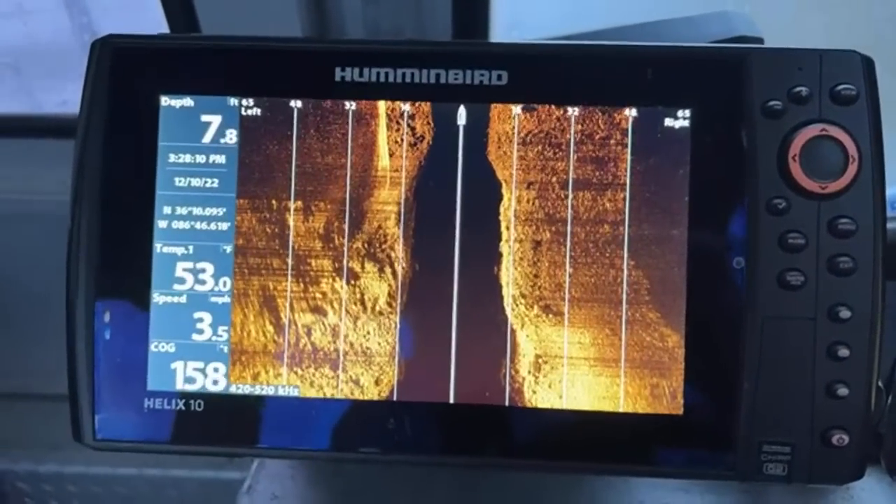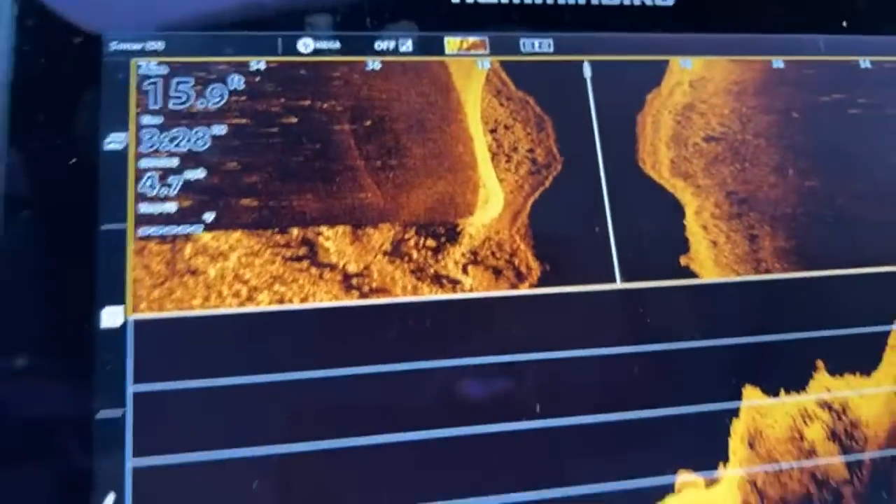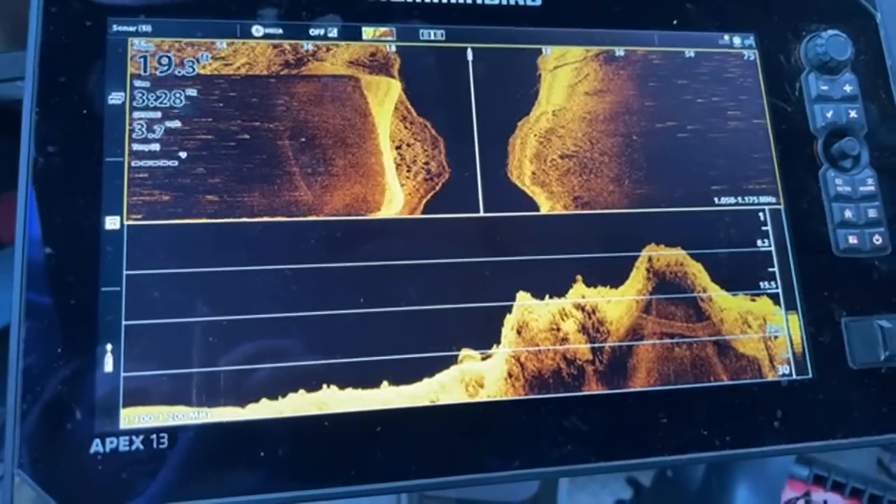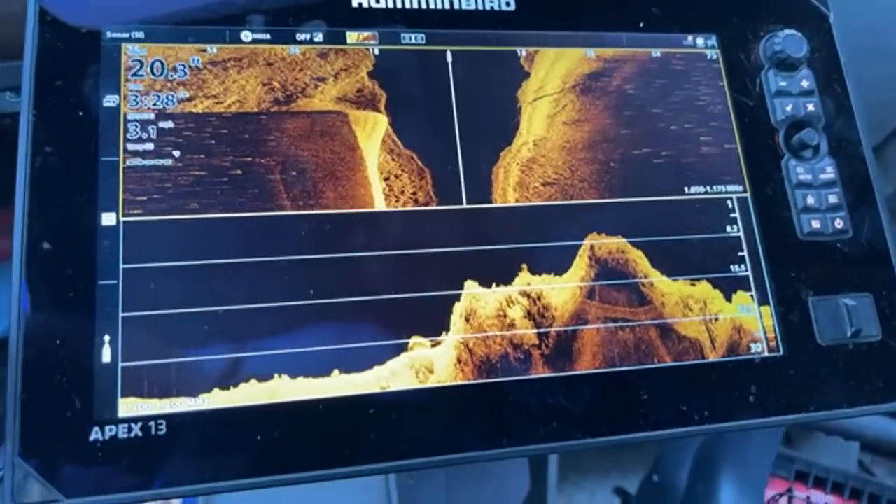Yeah, can we search that bridge, please? Yes, we can. I gotta clear the thing. We have my wipes here.